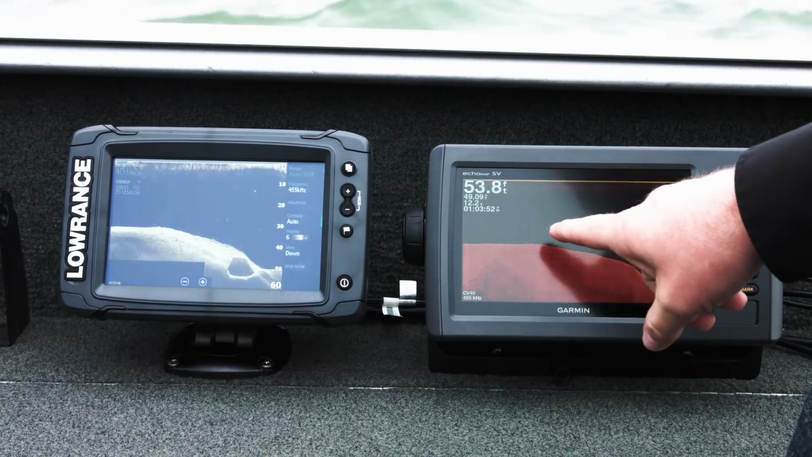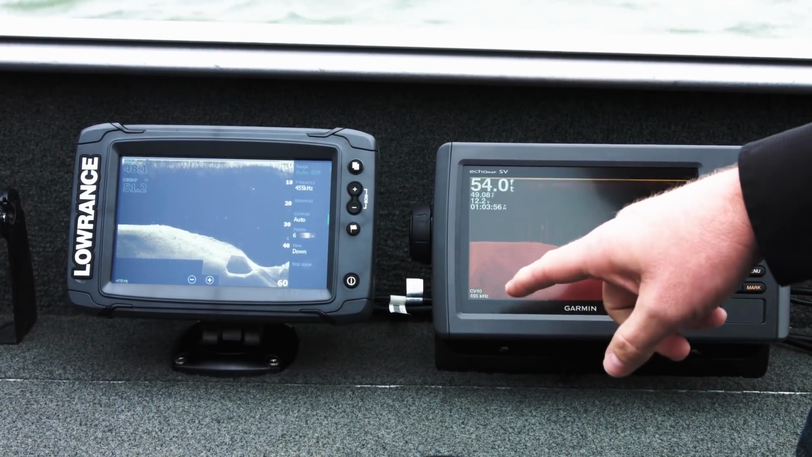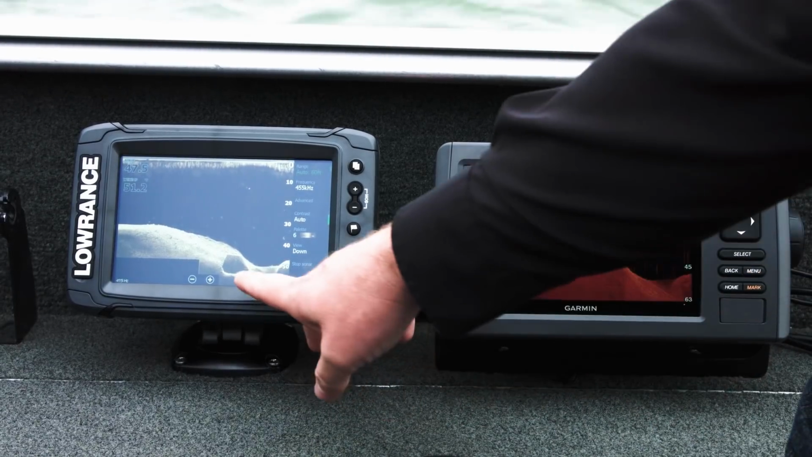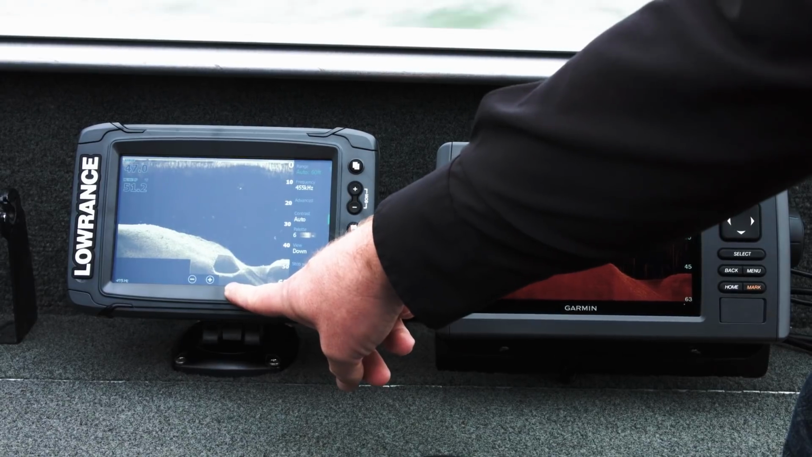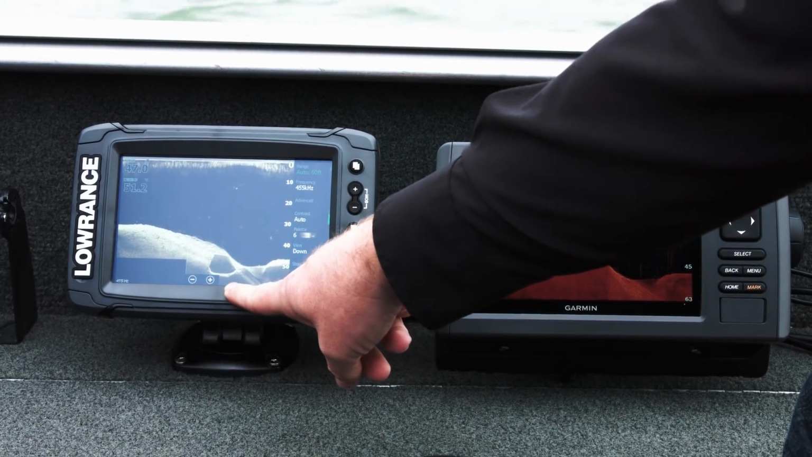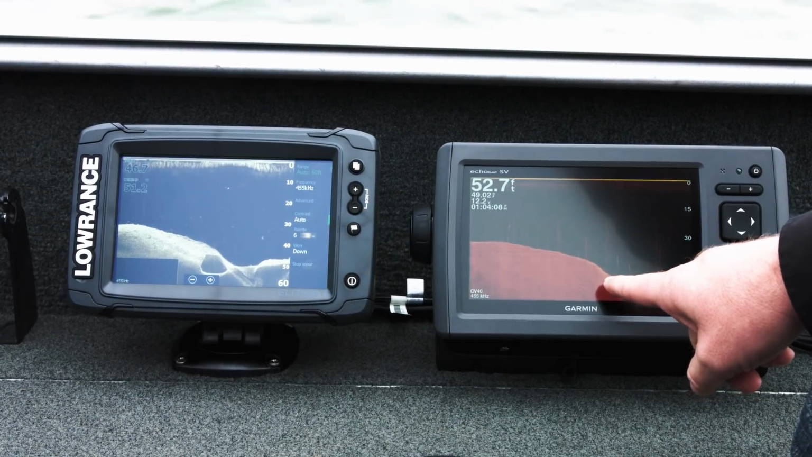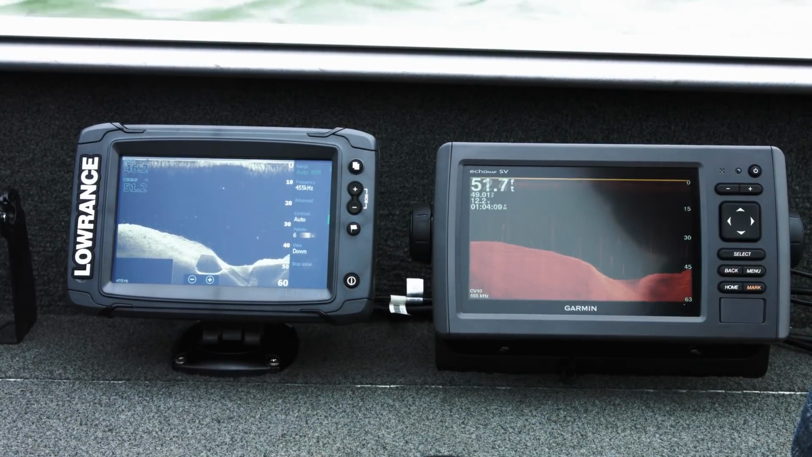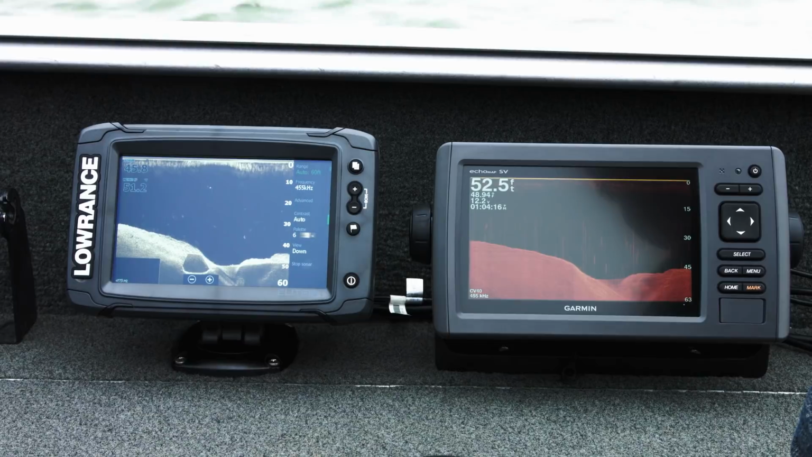All right, so we're out in a little bit deeper water, about 50 to 55 feet, and we just drove over an old roadbed and an old bridge. And what you see here on the left with our real down imaging is you actually see the culvert where that creek used to run under an old roadbed. Looking at the exact same thing on the Garmin, I got nothing. To me, that is a huge miss. It's one thing to say you miss a tree or to miss a fish, but to miss an entire roadbed and culvert is another thing.